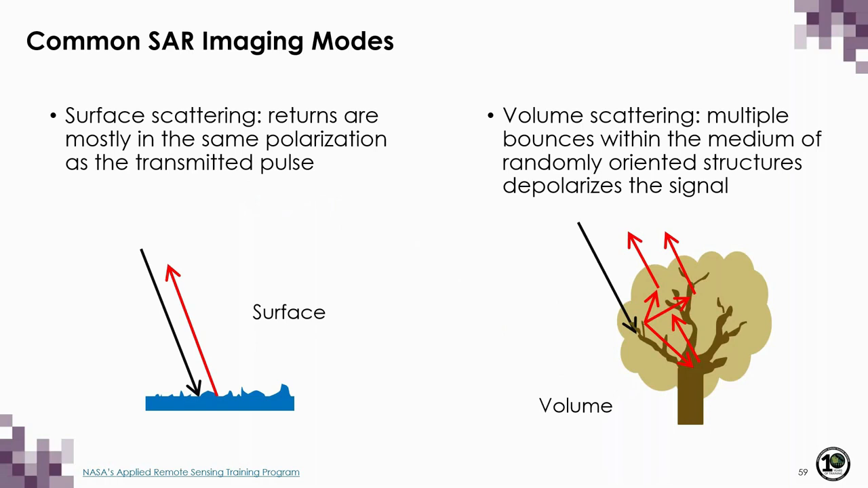So when incident microwaves encounter a rough surface, returns are mostly in the same polarization as what was transmitted. However, when scattering is within a volume or medium, such as when incident microwaves encounter a vegetated canopy, something called volume scattering occurs, where incident microwaves interact with varying elements within the canopy. And this generally results in higher cross-pol returns, so higher HV or VH.